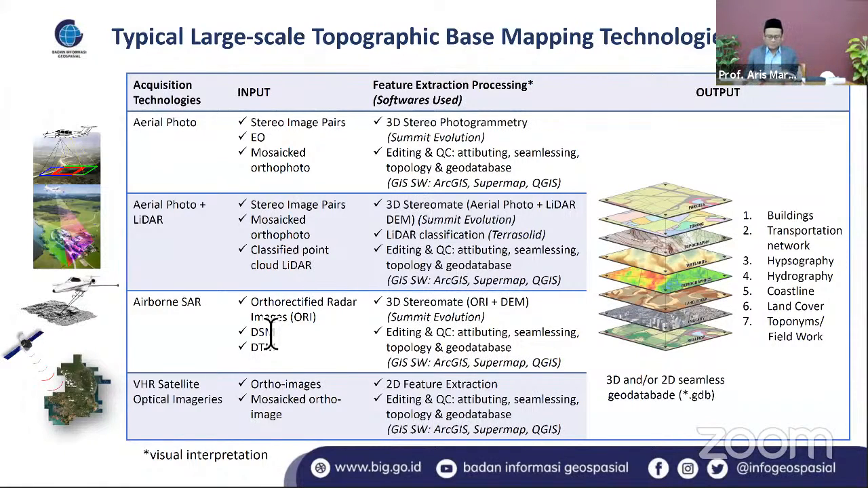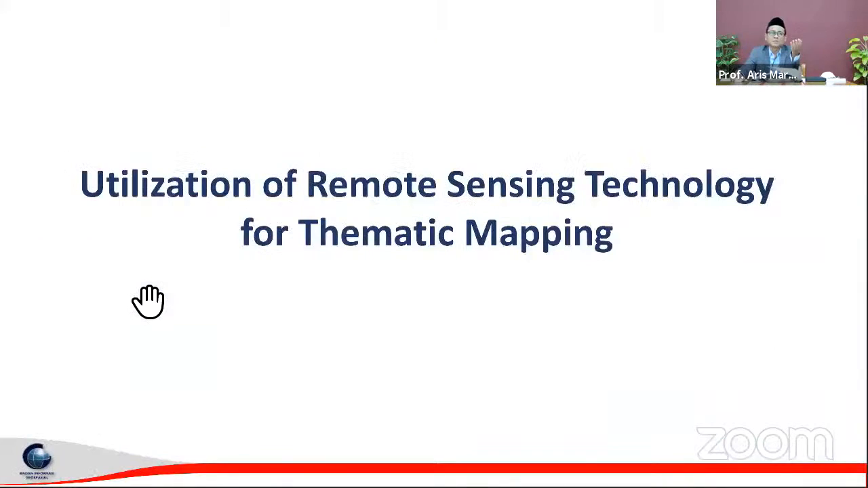But in our agencies, we are using these images not only for base information mapping or topographic base mapping, but also, in BIG, we have the task, the obligation, to do the thematic mapping. So therefore, we utilize, for example, SAR, LiDAR, and optical images to do the thematic mapping.